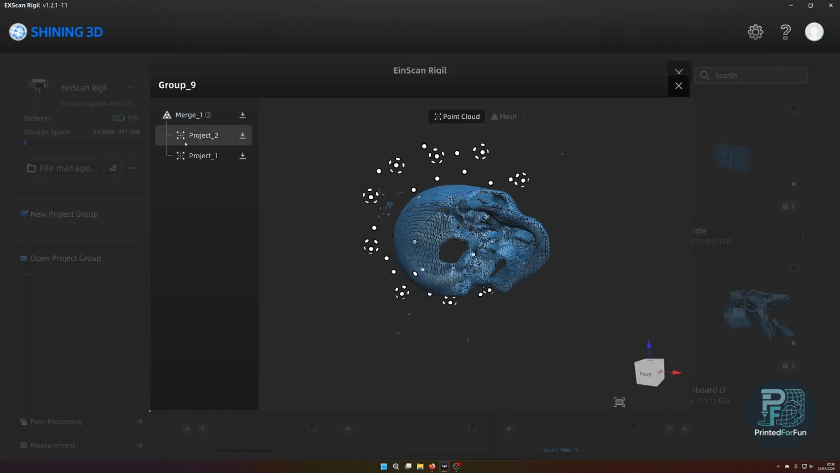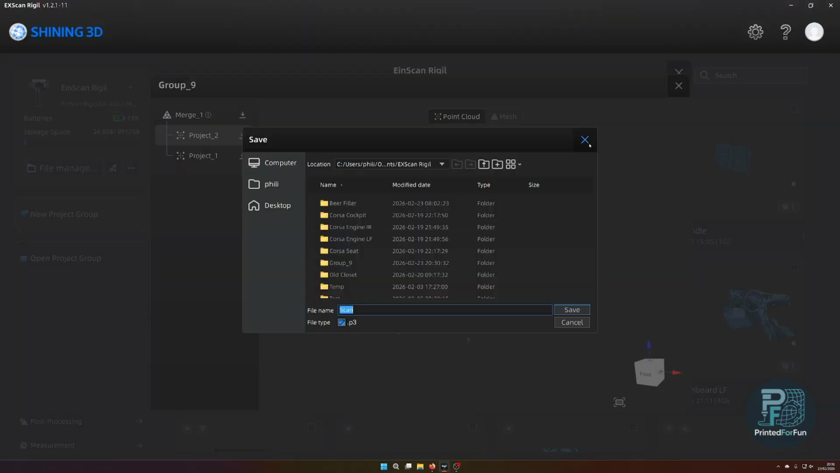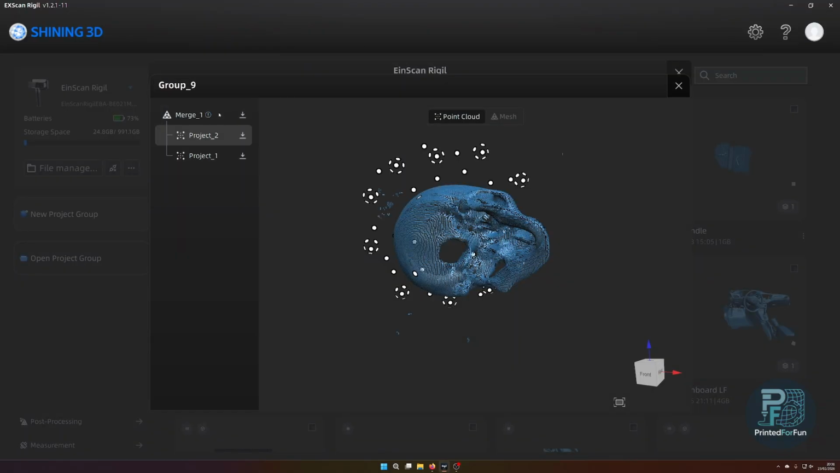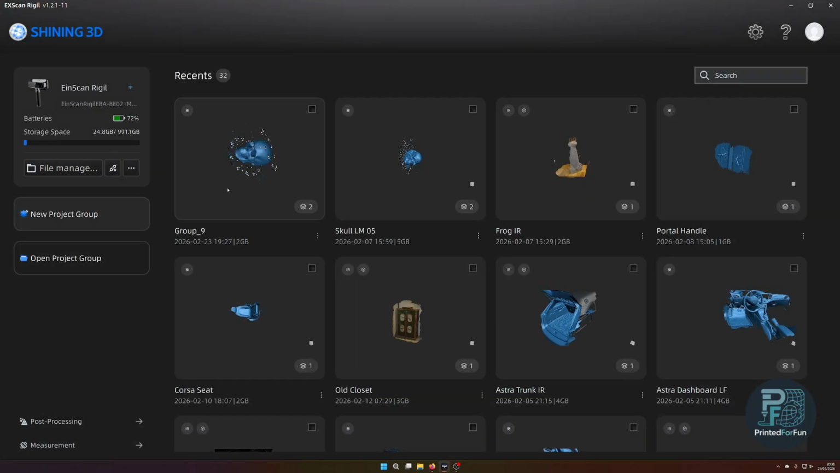Here you have the two point clouds you can export as a P3 file, but you can also directly export the mesh file. Quite handy if you don't want to have all your raw data on the PC again. Me personally, I just always import the whole project.